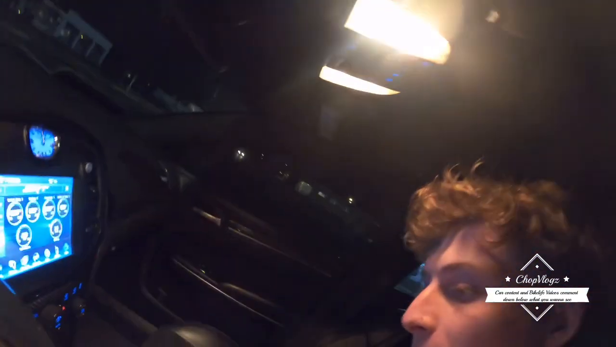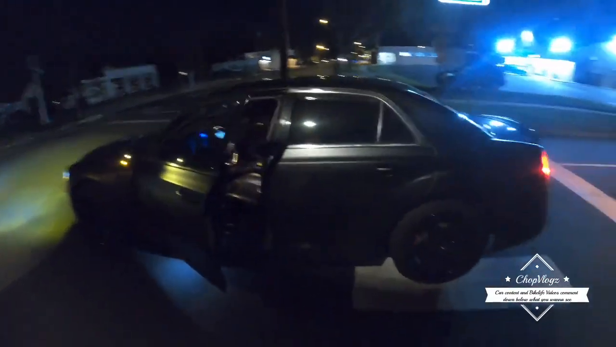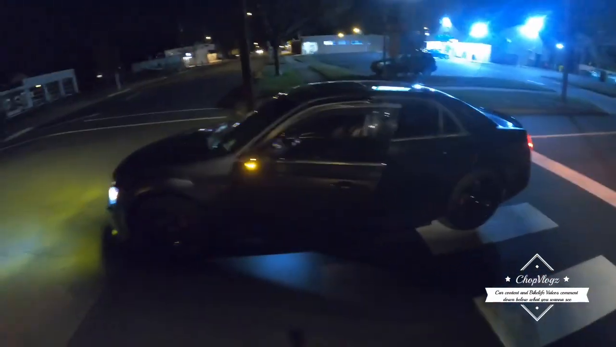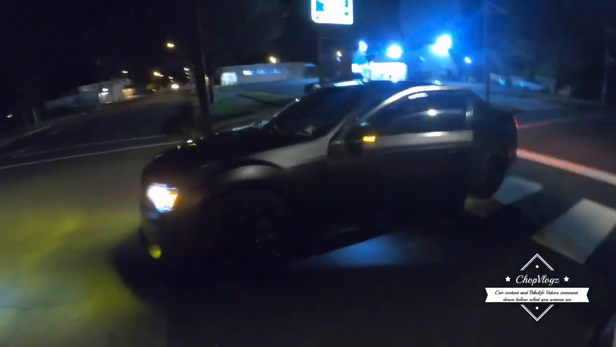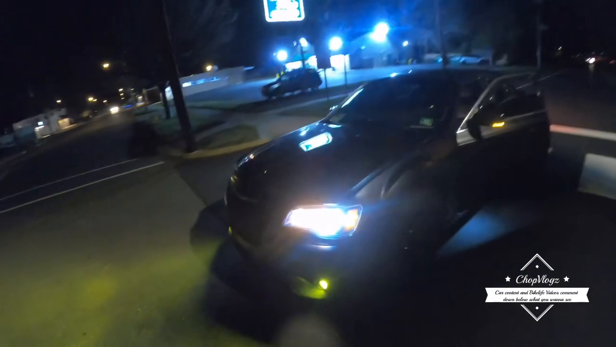But yeah, maybe I'll get out right here and show y'all the car for real. Ain't nobody gonna bother me. Y'all see it. I'm not gonna show the plate just because I don't want no federal stuff. Y'all see it though. Big Scat Pack.